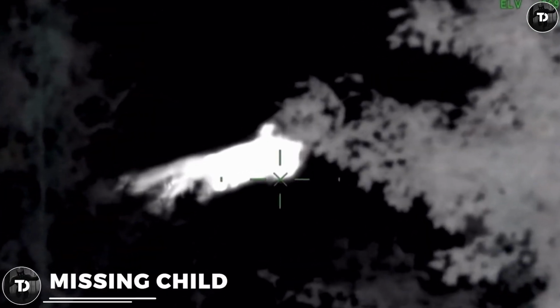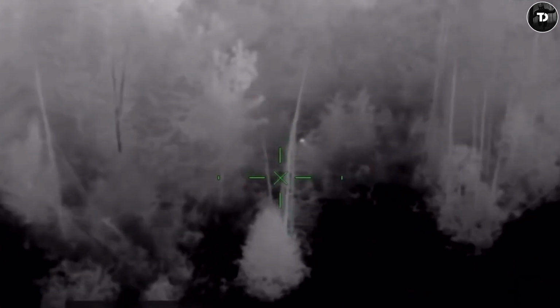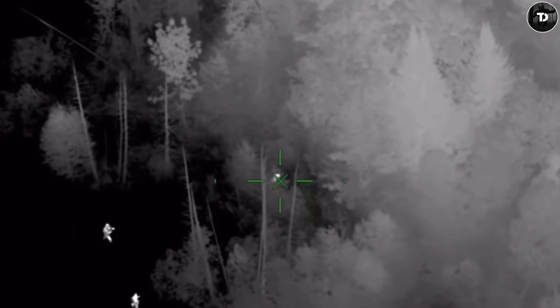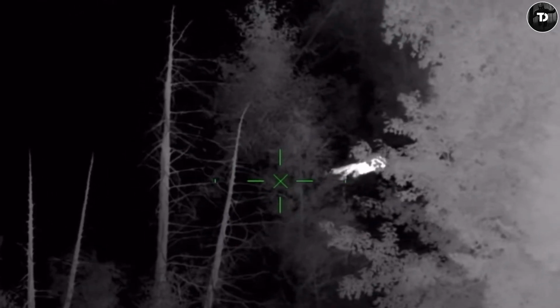Missing child. In September 2020, a kid went missing in Ontario, Canada. All the neighborhood and rescue officers joined hands to find the child, but he was lost and wandering alone in the dark forest. This drone footage is from one of the rescue pilots when he spotted the kid. They used thermal imaging drones to scan the entire forest and found the kid lying down near a lake.